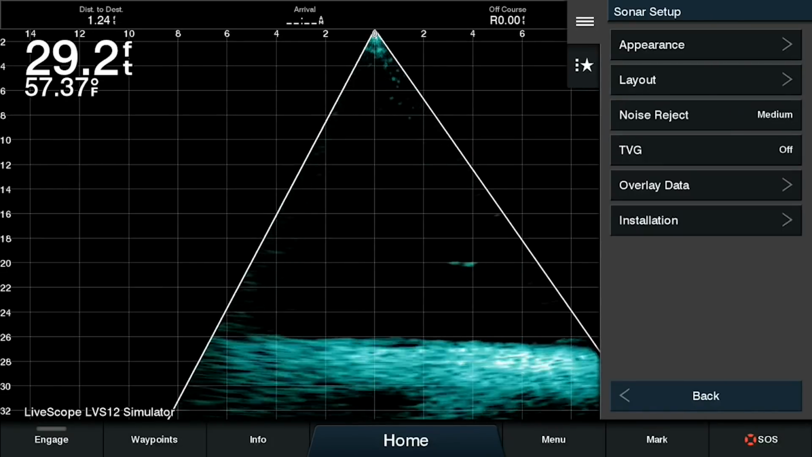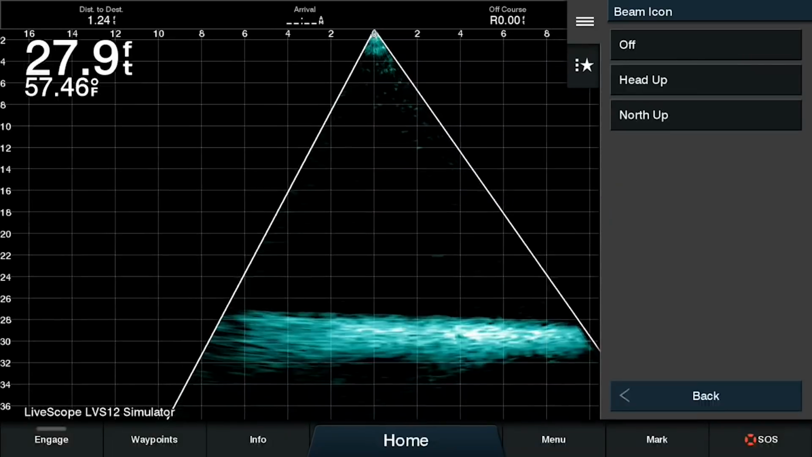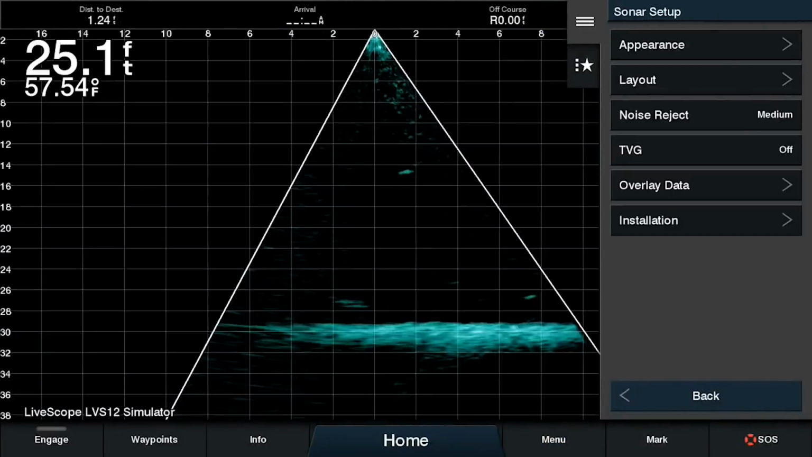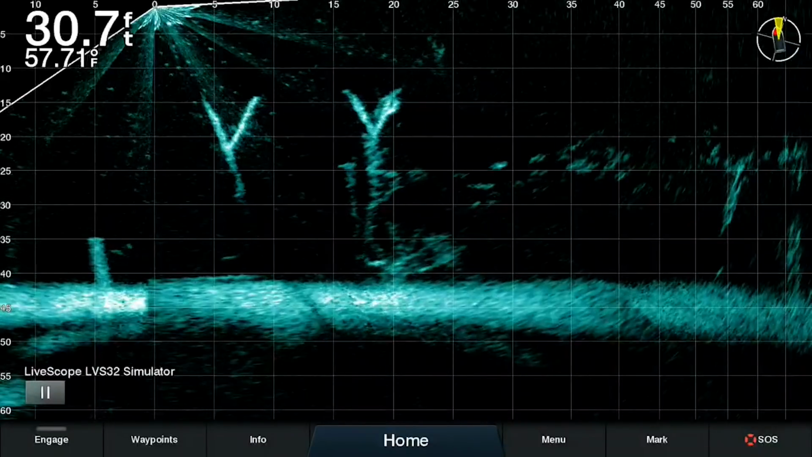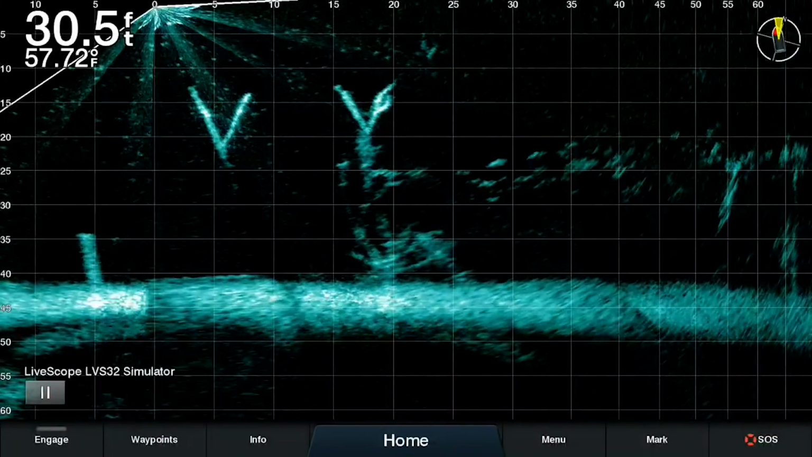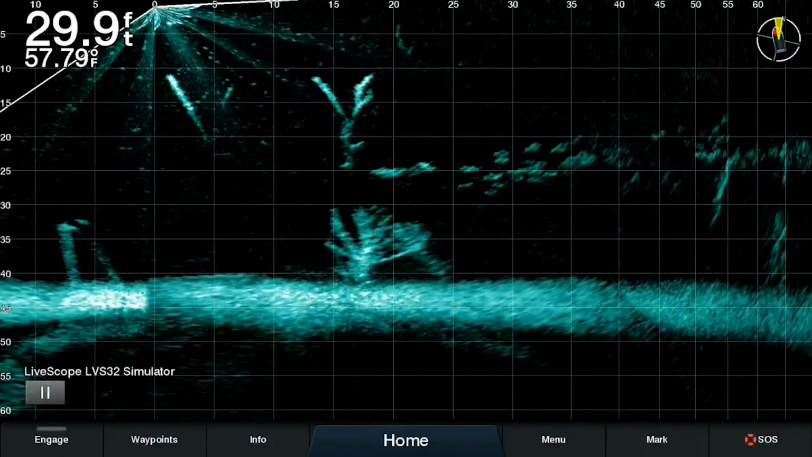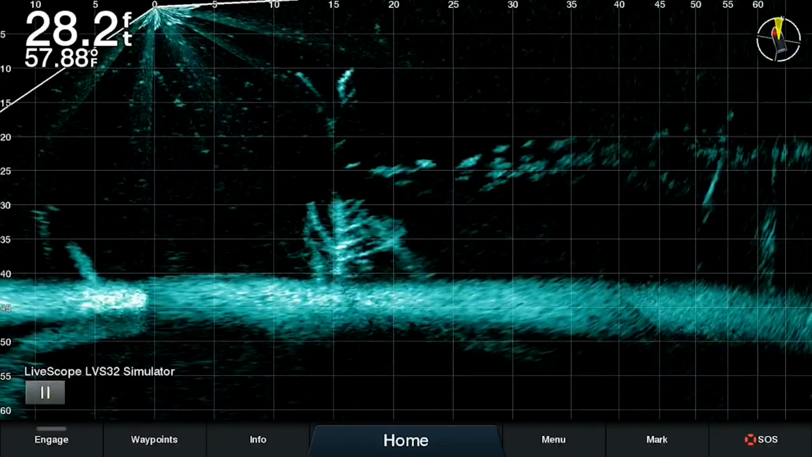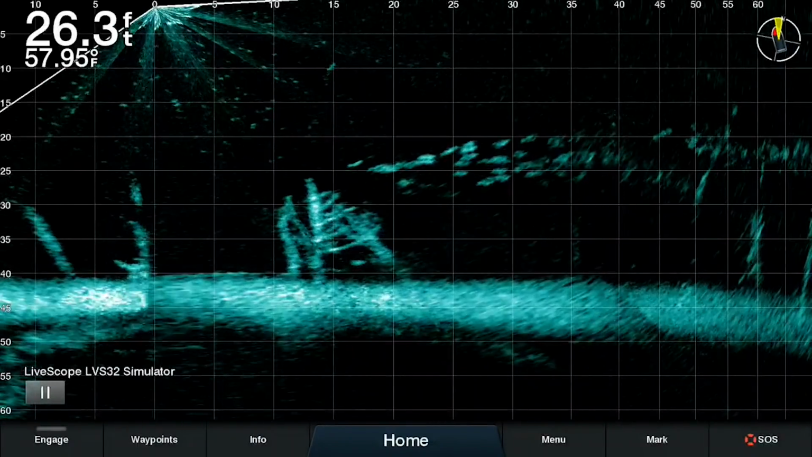The beam icon is also here. That is one thing that they've added, and then the on-screen control also. So as you can see, you have your beam icon and your on-screen control available with the perspective view as well in this new update. So there you have all the new features from Garmin for LiveScope on this update. There are a few other tweaks on this with some engine gauges, and I think even Bob's Machine Shop jack plates with NMEA 2000 you can see on your gauge display now as well. But it was primarily a LiveScope update, so I wanted to cover these new features.